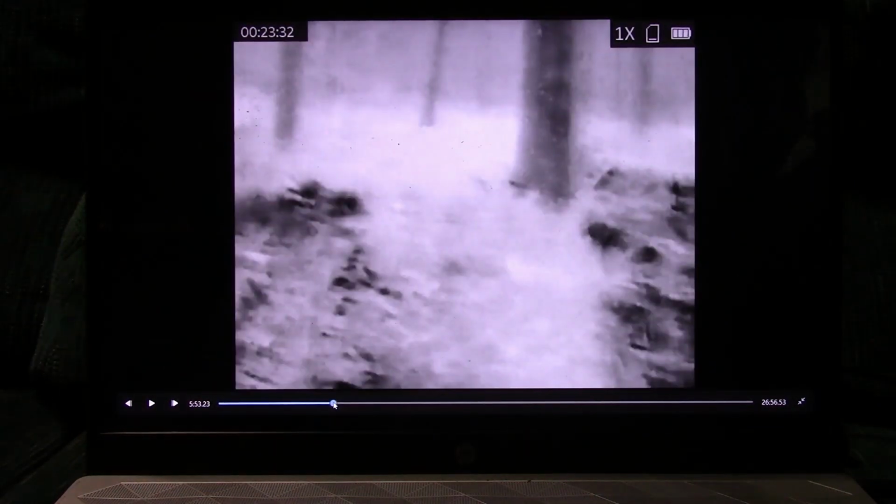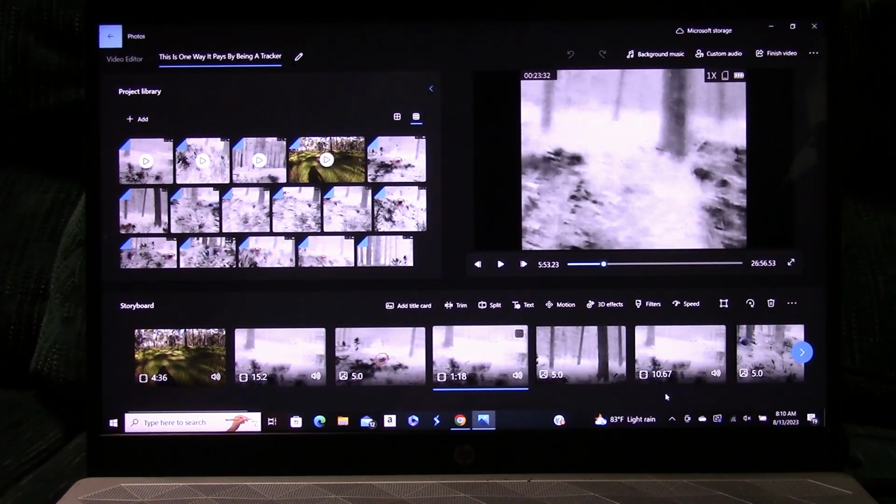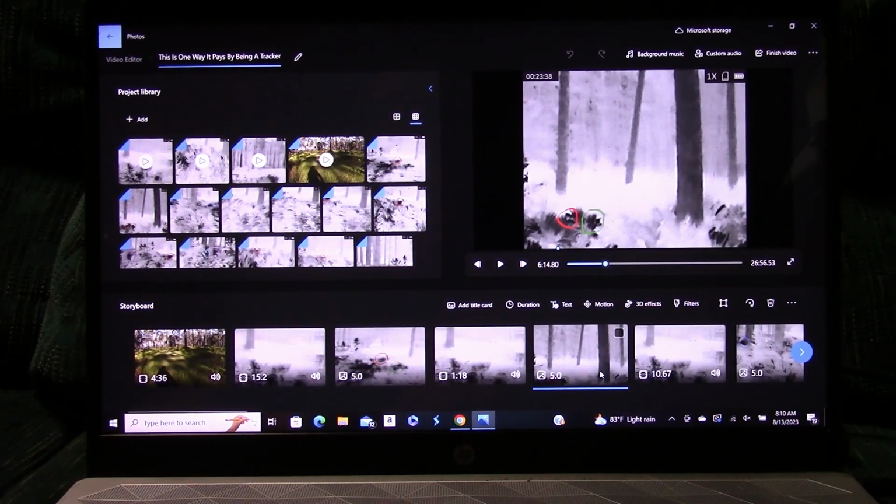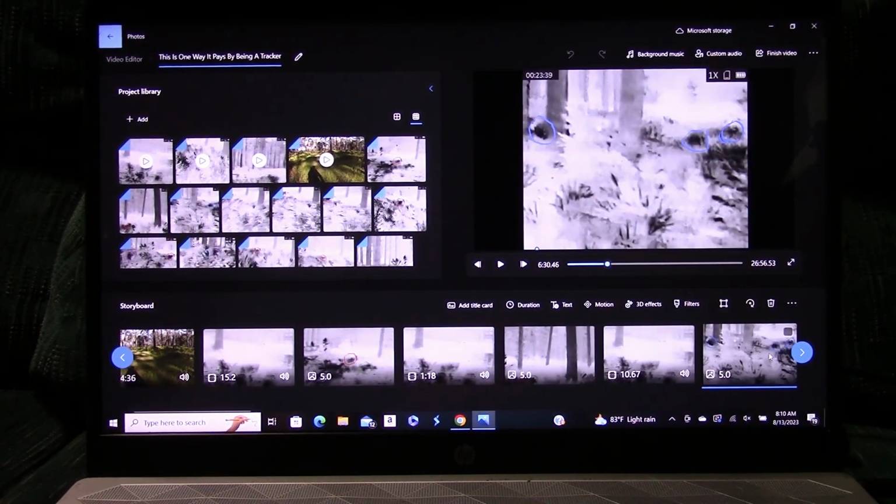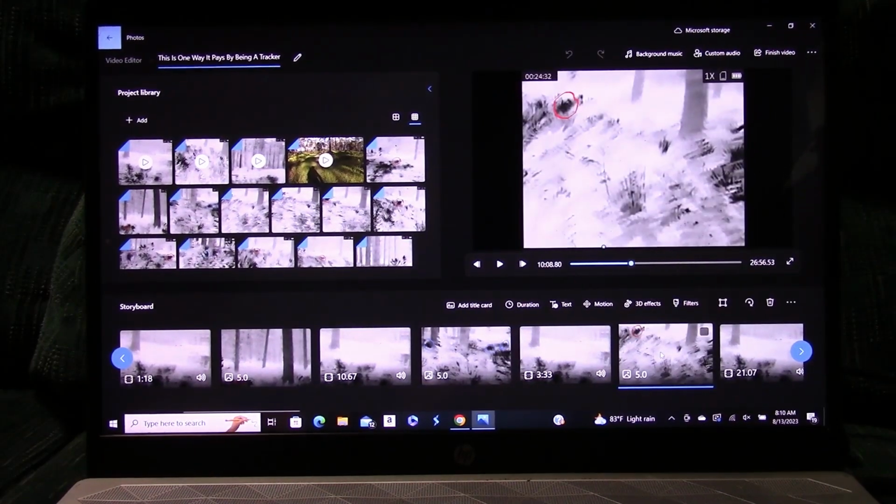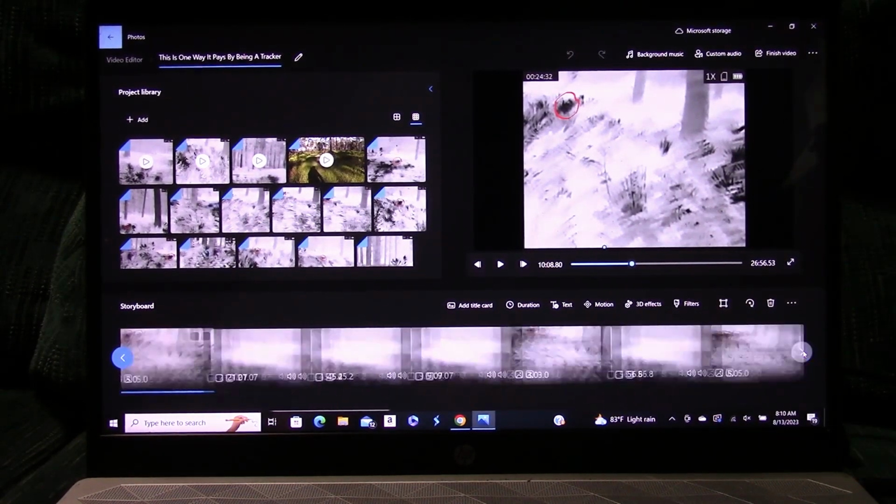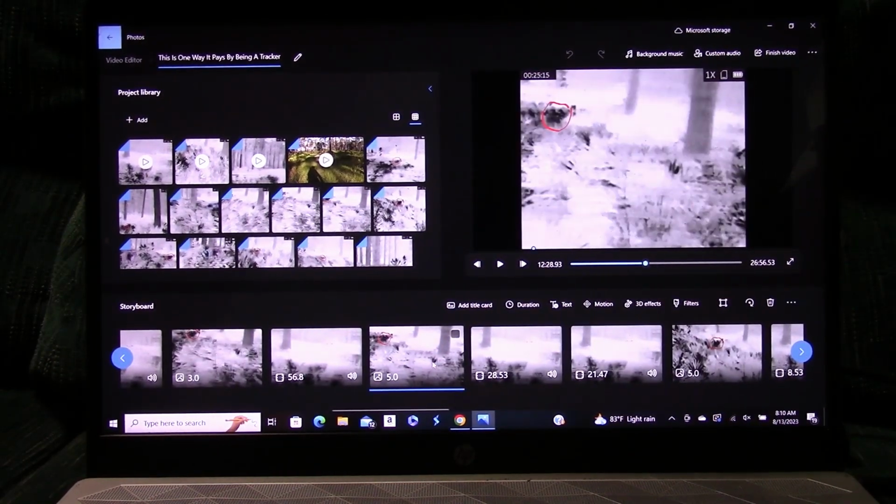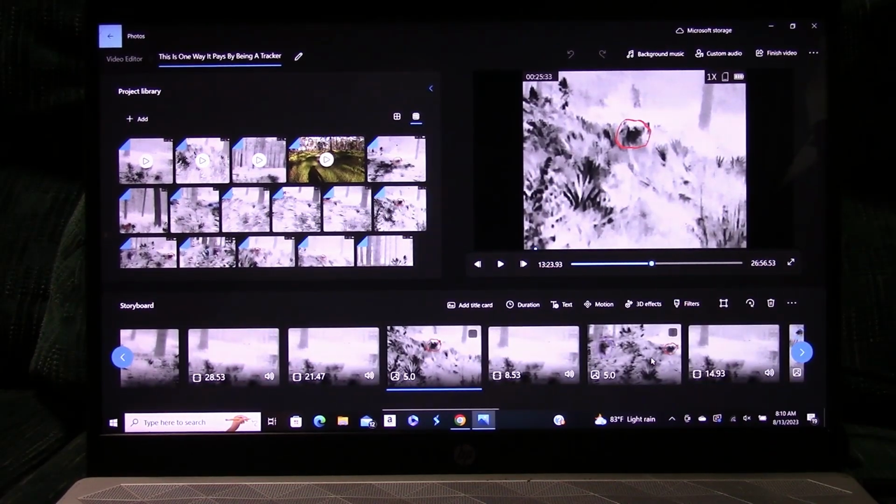There's one that I circled in purple. This is the one I circled in red. I circled one in purple. You can see I gave him different colors. There's the one in red because he stays right there as I'm panning around, and I'll come back to him, and I'll pan around and come back to him, and he stays right there in that spot. And you can see him move his head just a little here and there.